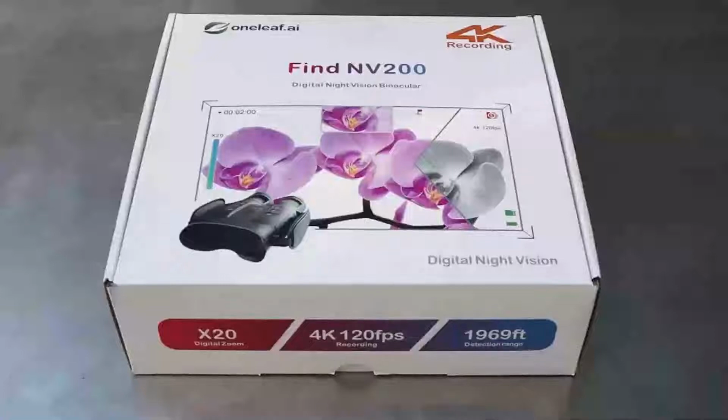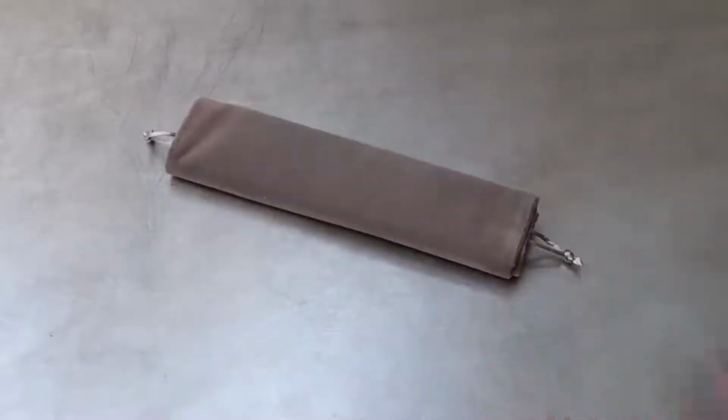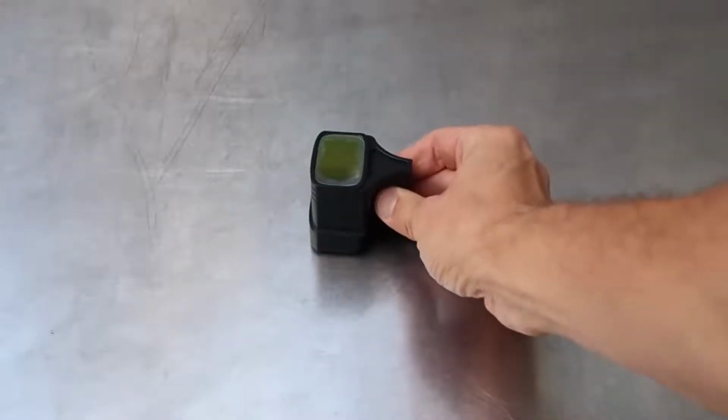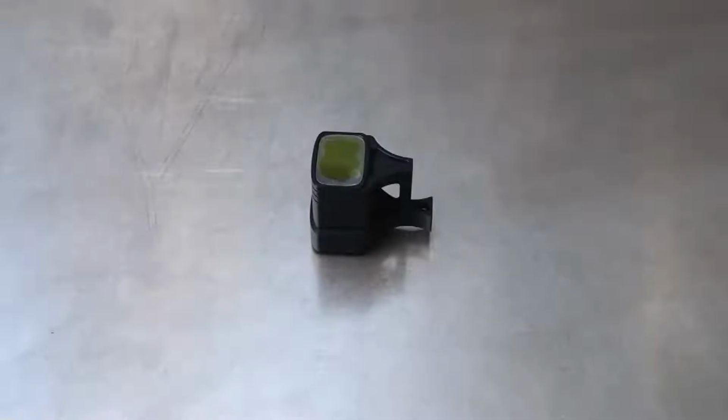Find NV200. I'm definitely not going to bother you with unpacking, but this thing comes with a harness, a tripod adapter, a nice soft pouch, a USB to Type-C cable for data transfer and for charging the device. OneLeaf has finally listened. Now we have a USB Type-C instead of a micro USB. We have a lens cleaning cloth, just like with any other OneLeaf device. And a rangefinder. Yes, this device comes with a rangefinder that works up to 600 meters or close to 2000 feet.